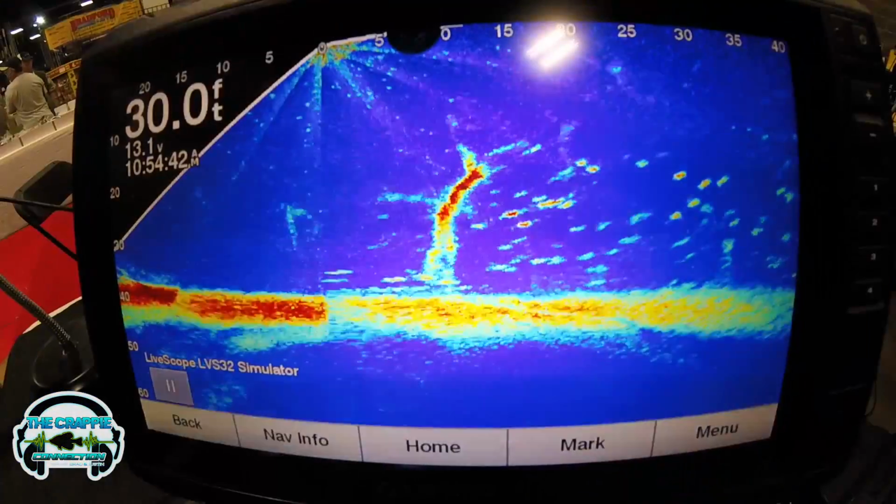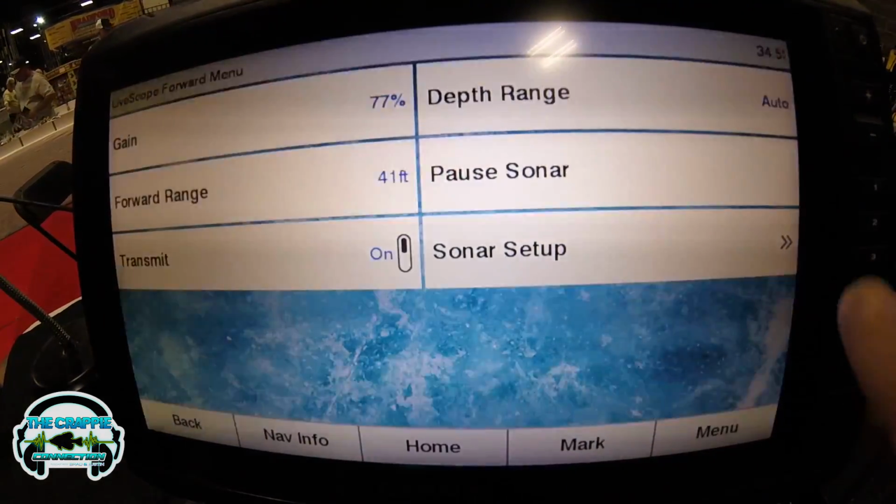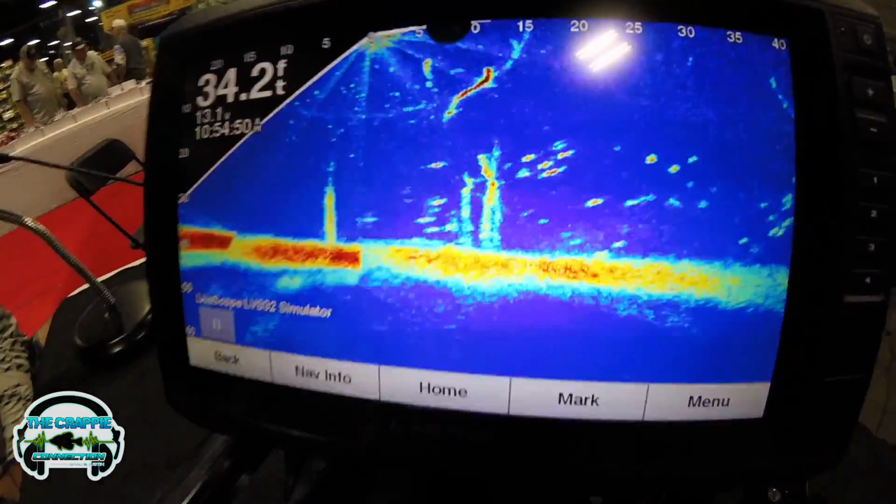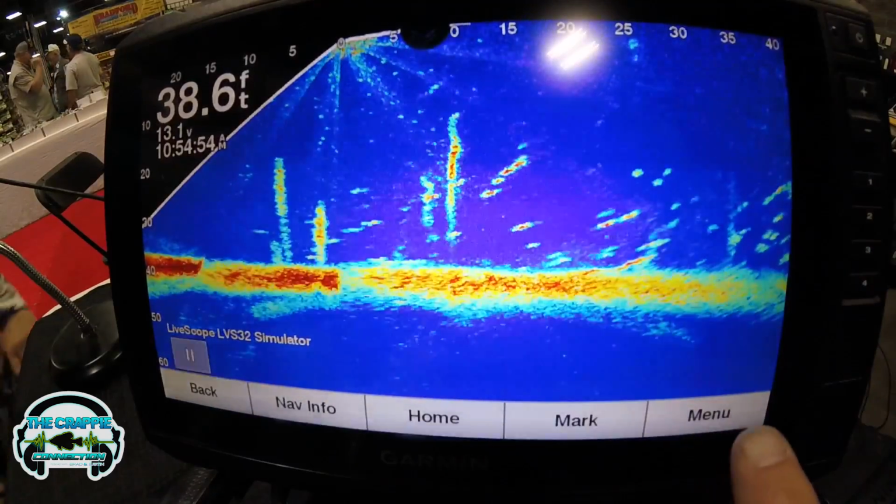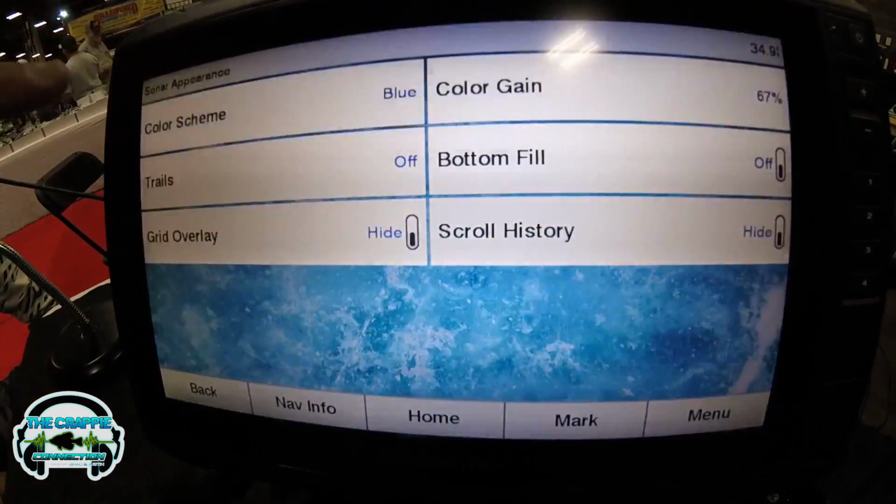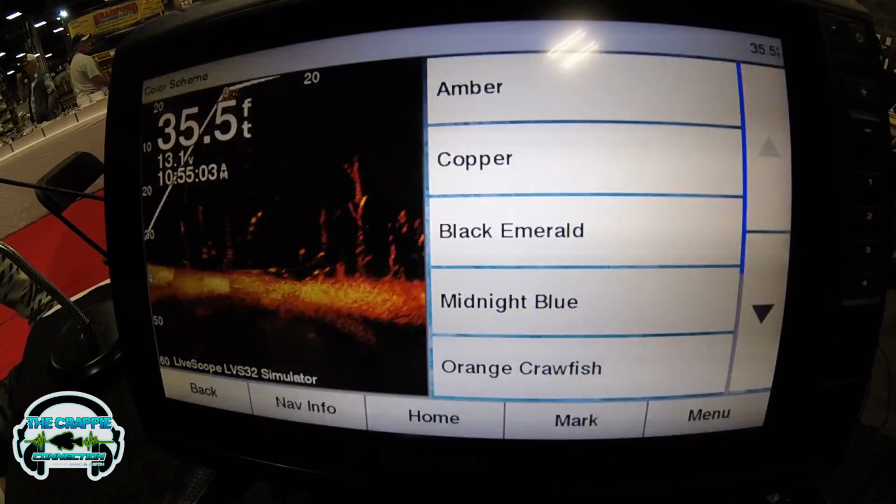Now, I have the blue color palette on here. Most people have the factory one. So what's the factory color? I'll show you here. When you're in this screen: menu, sonar setup, appearance, color schemes. Yeah, amber. This is what most people are used to seeing.